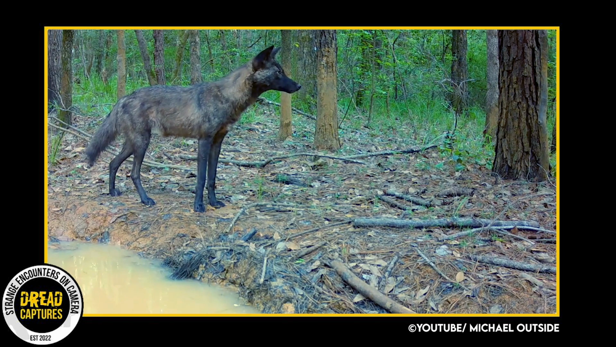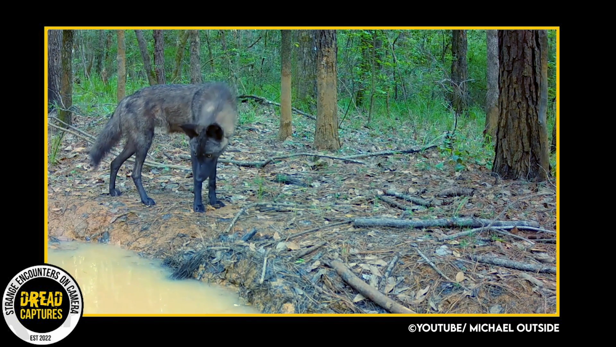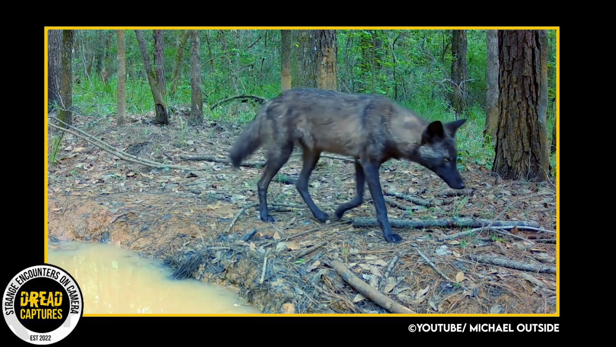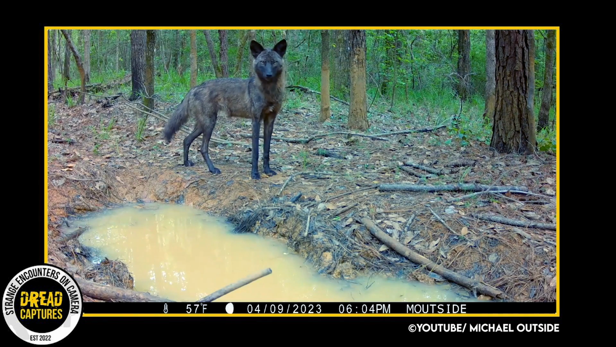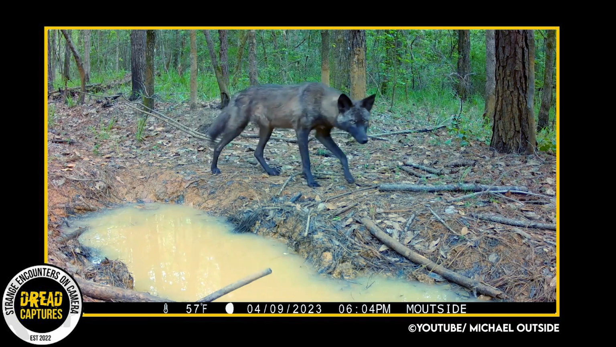Black coyotes are relatively rare compared to their more common reddish gray or tan colored counterparts. The exact percentage of black coyotes in the population isn't well documented. The genetic mutation causing this different color is thought to have been introduced into the coyote population through interbreeding with domestic dogs or wolves. Anyhow, just a beautiful animal.